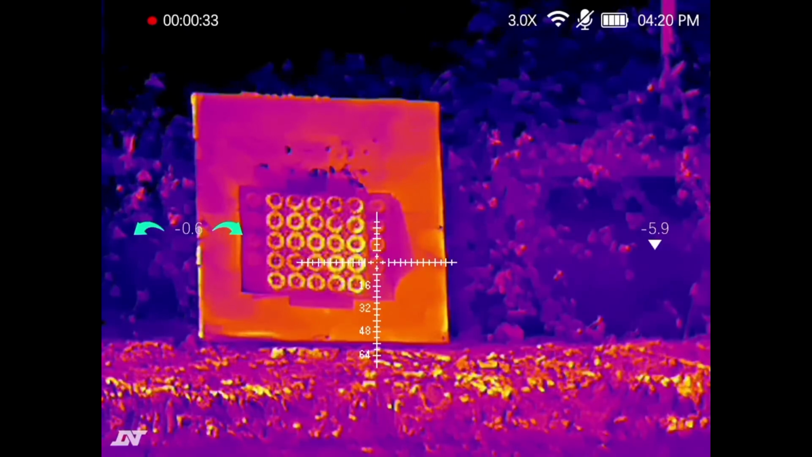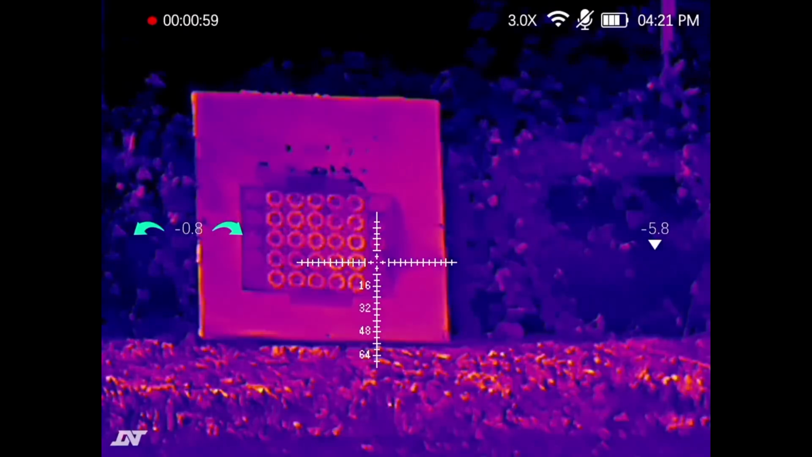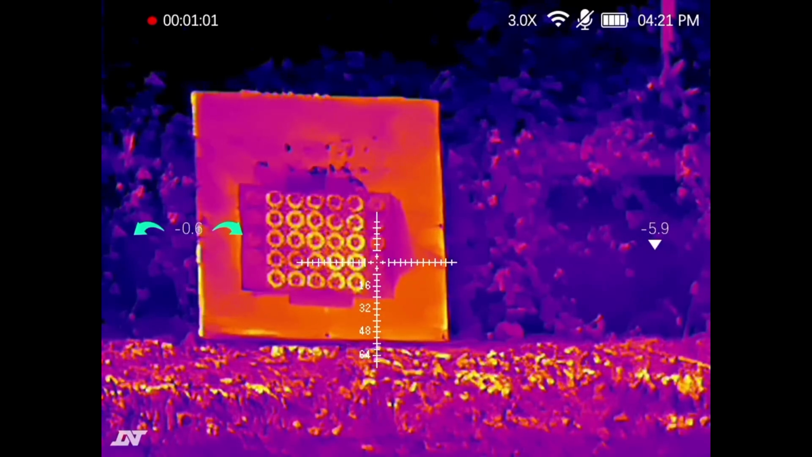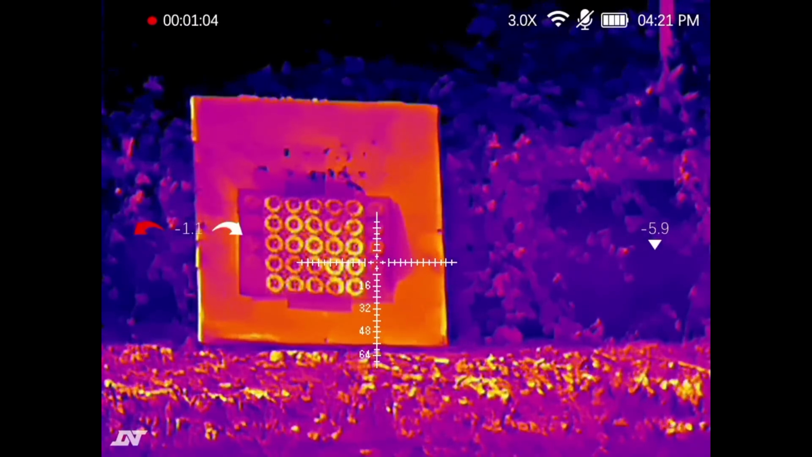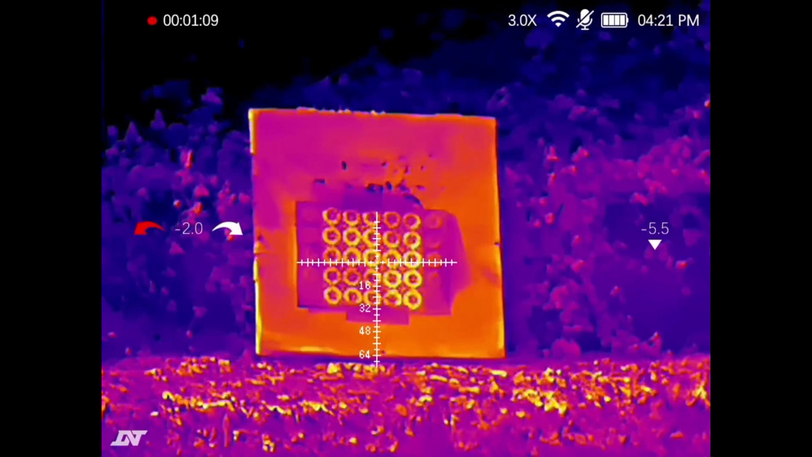Now, the little arrows you can see there to the left hand side of the screen, they're my cant arrows. So when they're green, that means the rifle is canted correctly. That's a very useful thing. And over on the right hand side, at the moment it's fluctuating, so I'm on a picnic bench and I'm moving around, but you can see it's practically on 0. And then my elevation, because the target I'm shooting at is slightly lower than where I am, I'm on minus 5.9 degrees downwards.